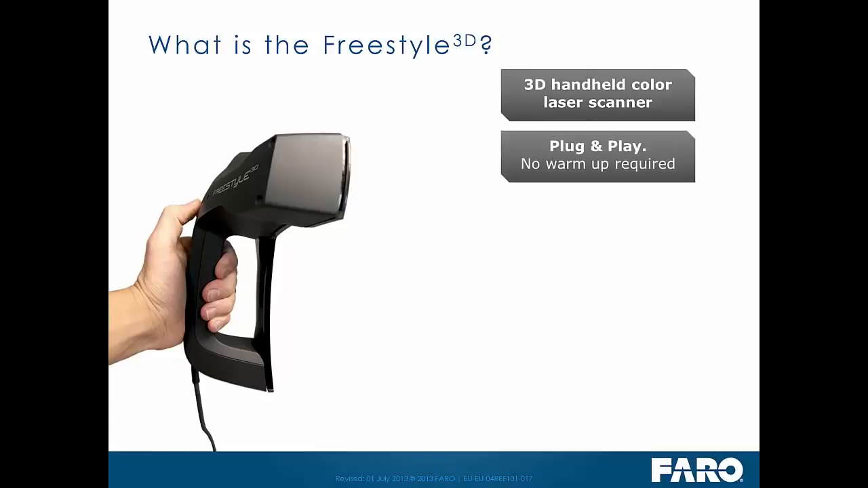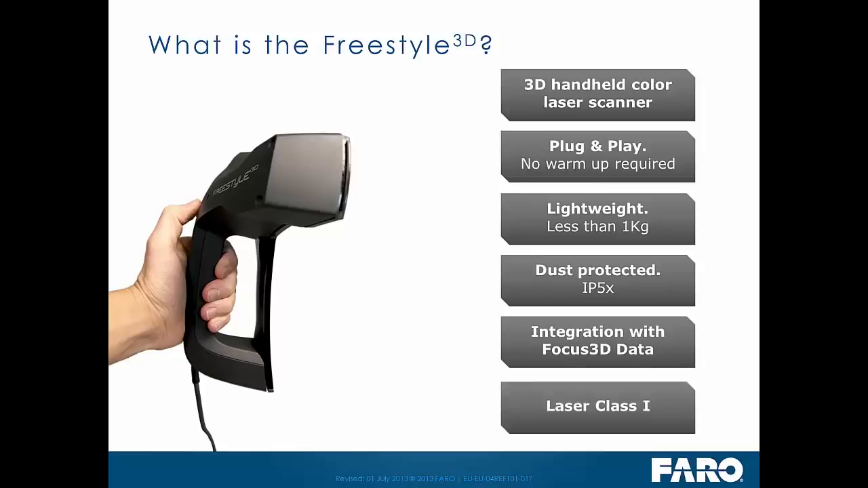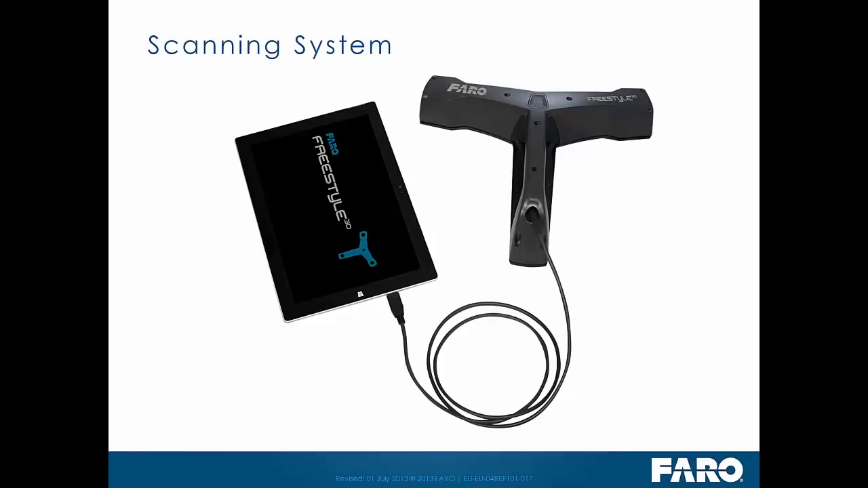It's plug and play, no warm-up is required. It's less than a kilogram in weight, so easy to use. It's dust protected to IP5X. It has integration with the FARO Focus 3D data, and it is a Class 1 laser product. The scanning system itself plugs into a Microsoft Surface 3, which can be provided in the kit.